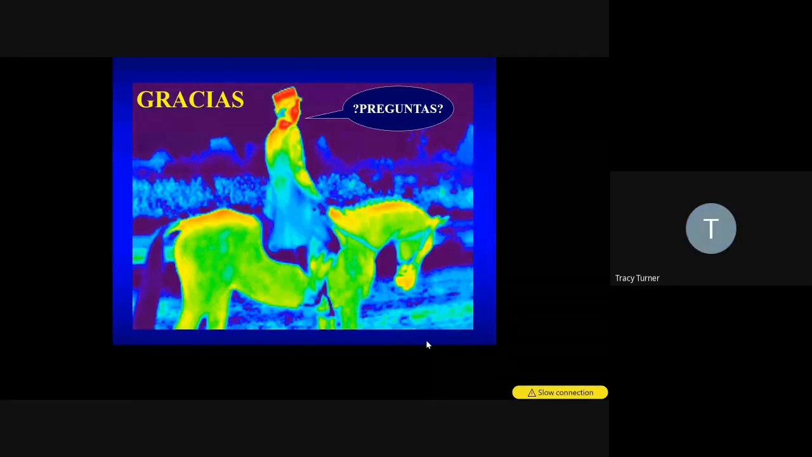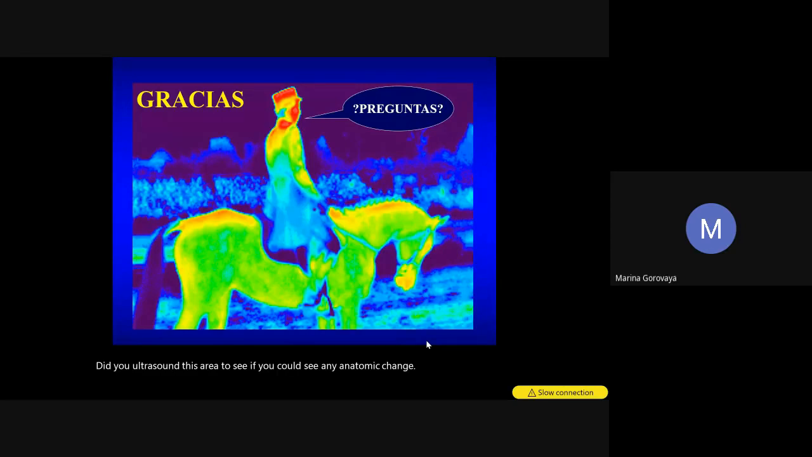So did you ultrasound this area to see if you could see any anatomic change? And in the bursa it was just normal, maybe a little bit of mineralization, but I think mineralization cannot give such a big inflammation. Also this area was hot even if you touched it with your hand. So it was a very difficult case, and many people looked at this case and we tried many things, but it's still hot on the right side in the area of the rhomboid and